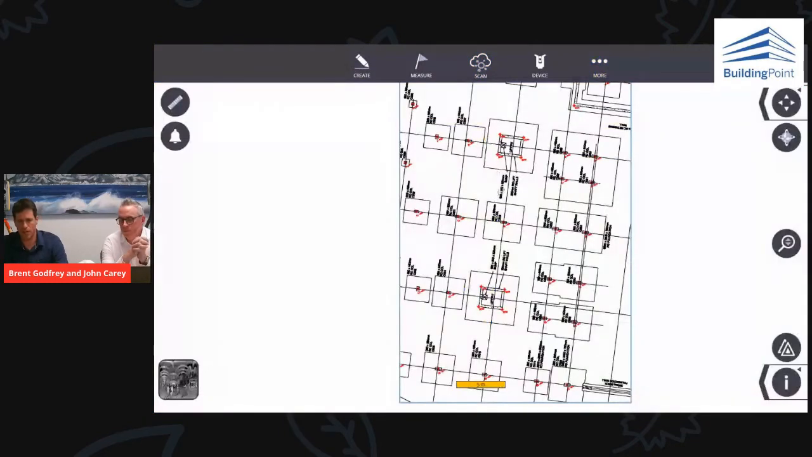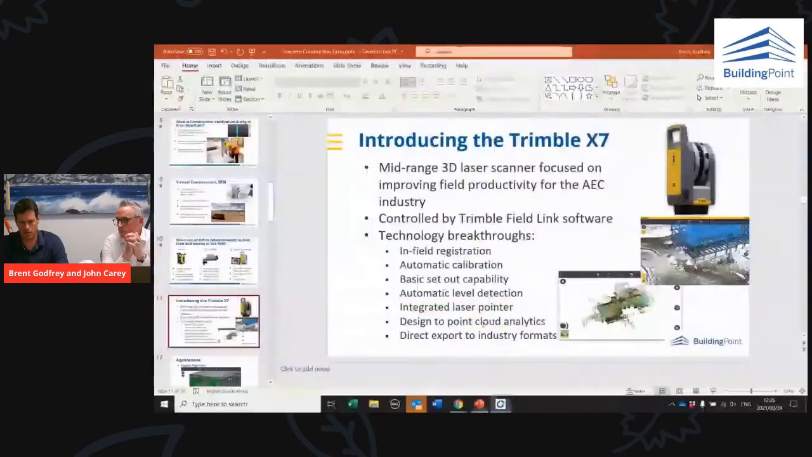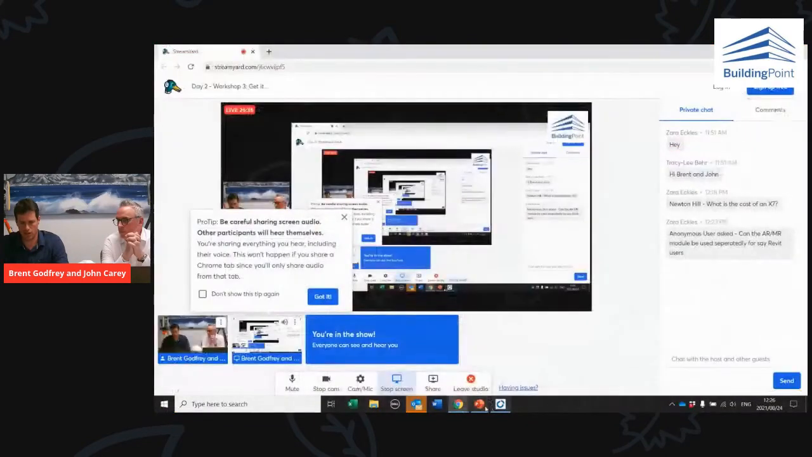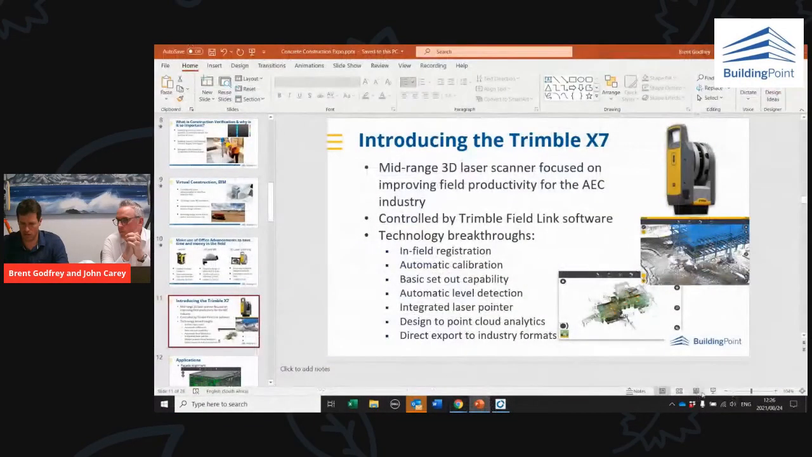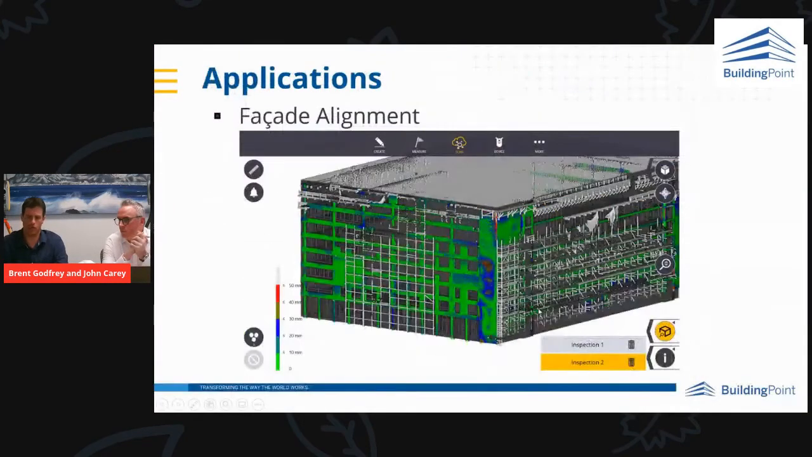I think we just look at maybe some of the other types of applications, other inspections that we could use it for. For example, applications could include facade alignments.